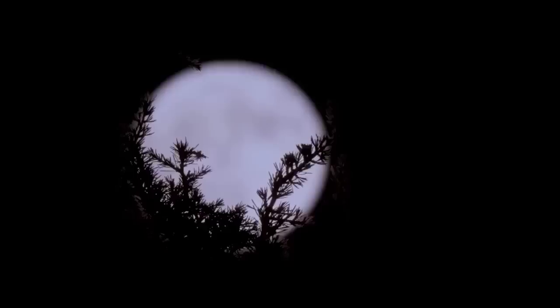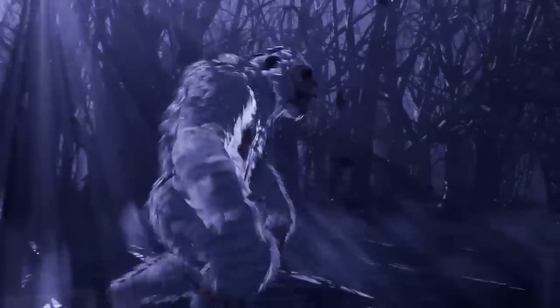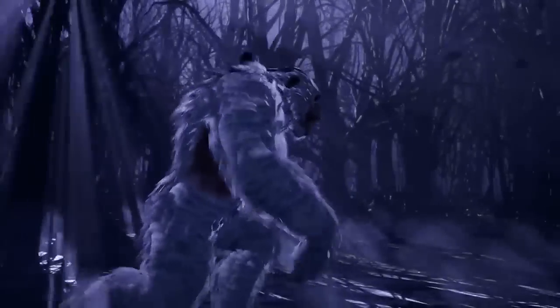The shadows in the video made it all spooky, like a secret dance. The night itself seemed to make it even more mysterious. In this video, you could see two glowing eyes in the dark. They belonged to a huge and mysterious creature hiding in the shadows.